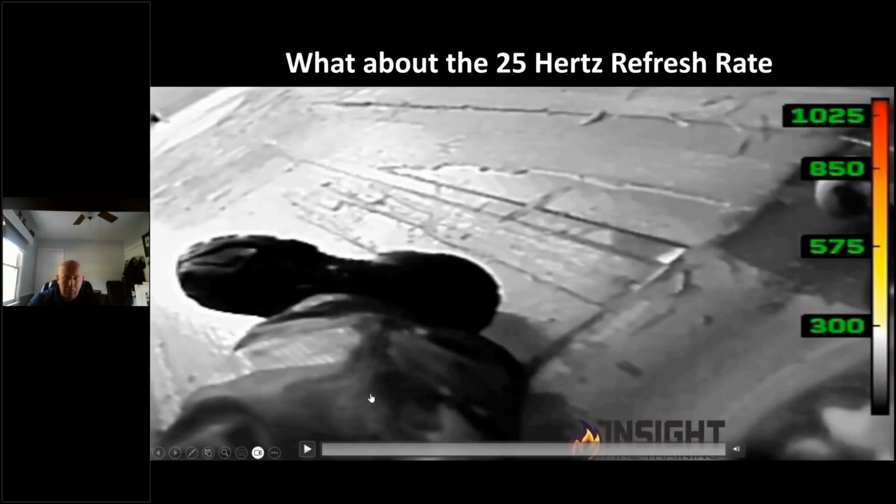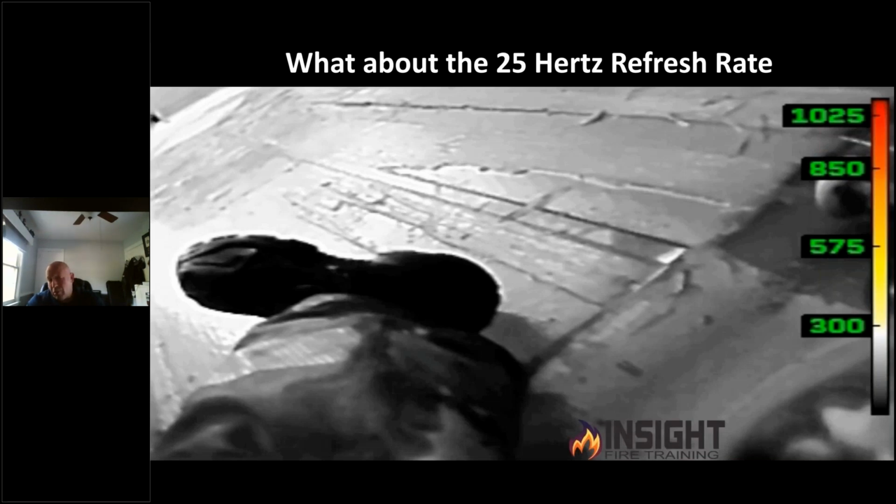One of the many questions we get about this particular model is, hey, I looked at this and so-and-so told me it's a 25 hertz refresh rate and it can't keep up with a 60 hertz refresh rate. Fair enough. Let's talk about the big picture. I got a V6 engine versus a V6 engine. One V6 engine is a standard V6. The other one's twin turbo with all kinds of different enhancements, has special different things added to it. That V6 engine is optimized for more performance.